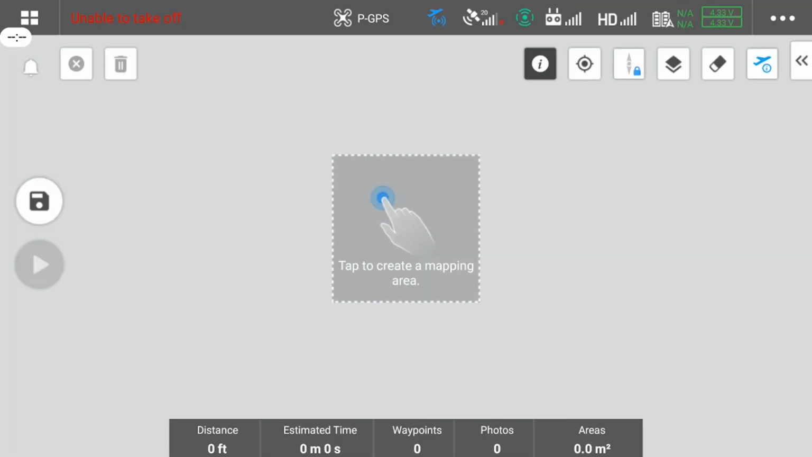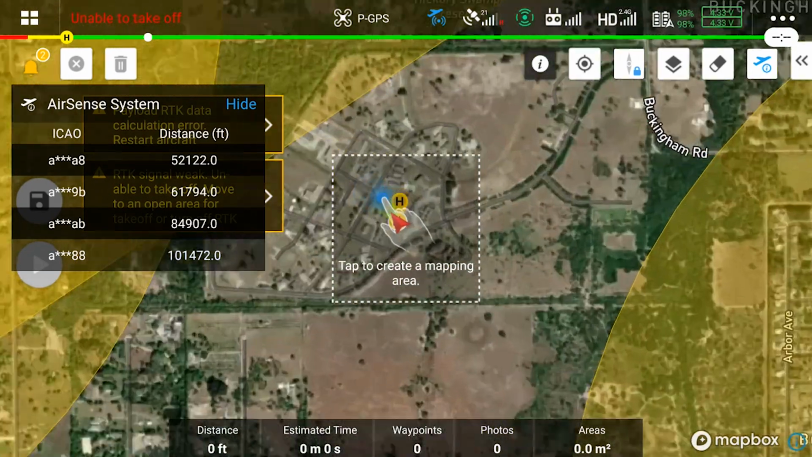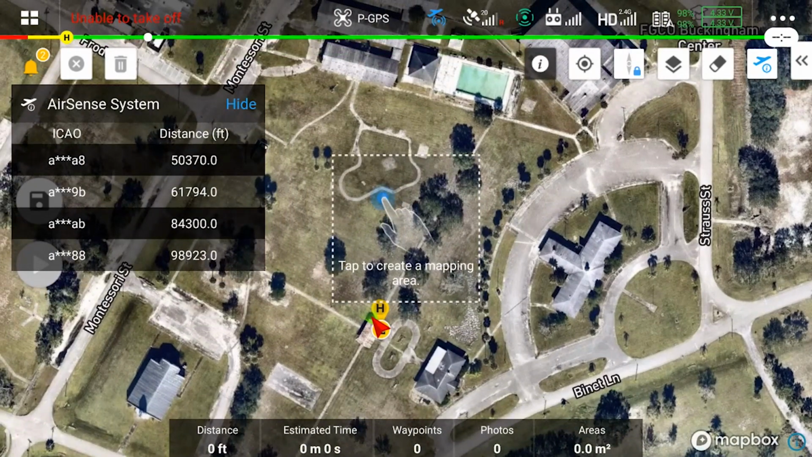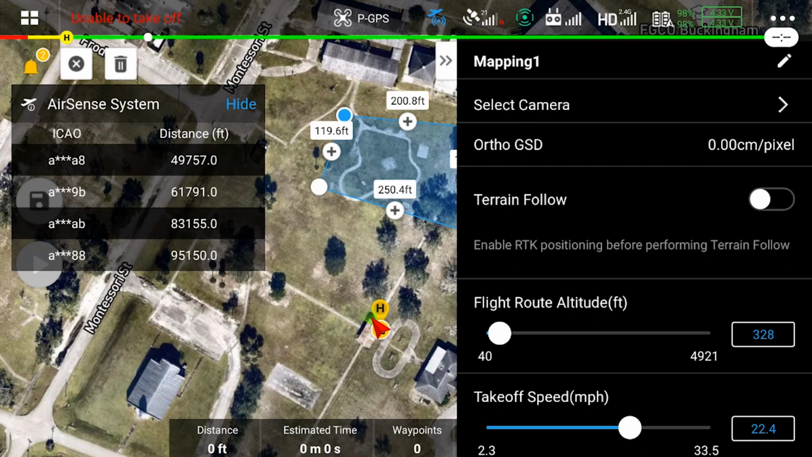The home point has been updated. Please check it on the map. And get our home point set from the aircraft just now. What we'll do is go in here and zoom in and then tap on the screen and create the grid that we want. We're not going to do that this time. We're going to go ahead and try to use a KML.